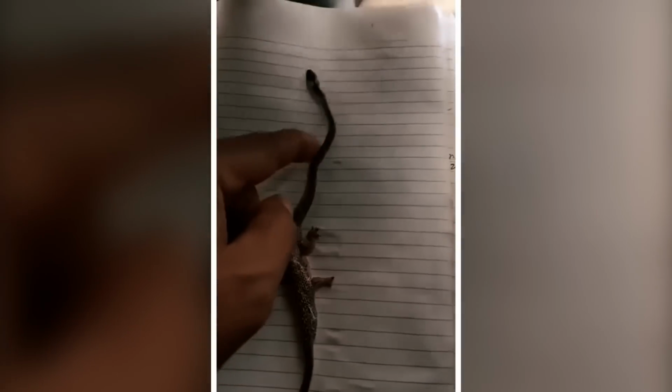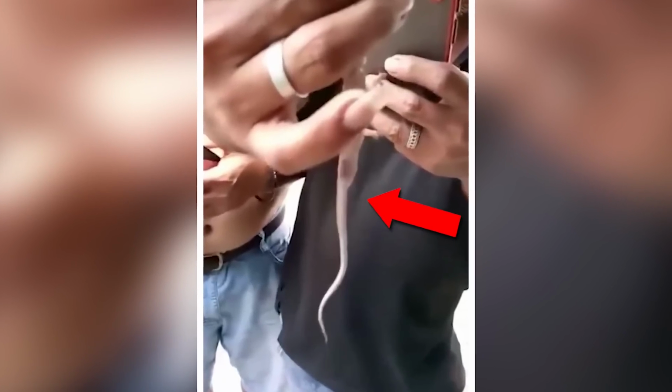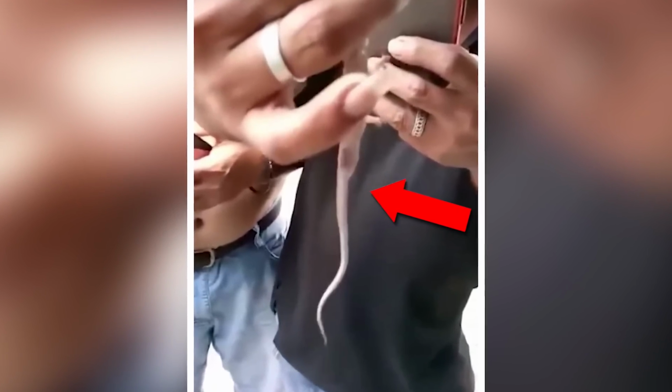As they carefully inspect the creature, it's clear that it's unlike any reptile we've ever seen. Its long neck is crooked, and unlike typical snakes, it keeps its tongue firmly in its mouth. It's almost as if it's trying to appear classy, or perhaps it's just chill and vibing with the guys. Or, let's be real, it could be scared out of its wits, giving them the side eye.